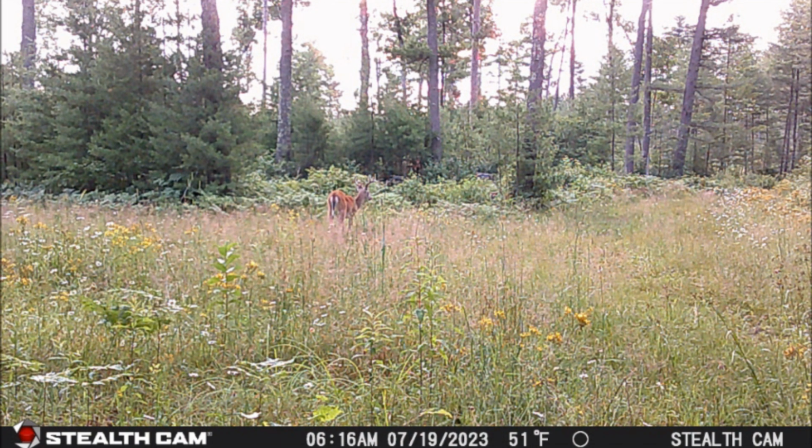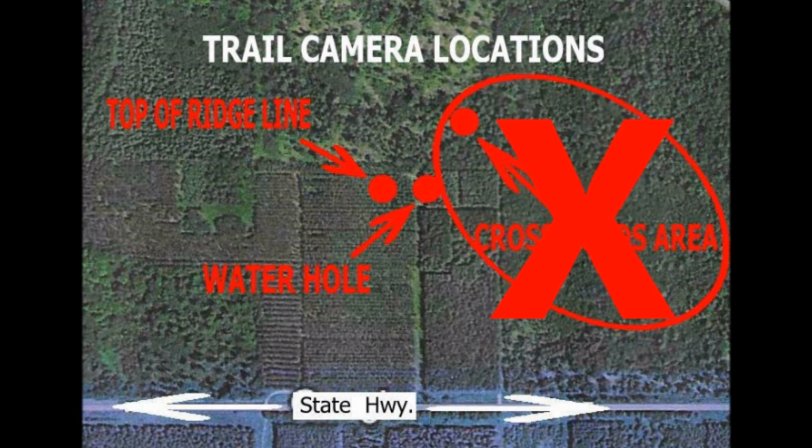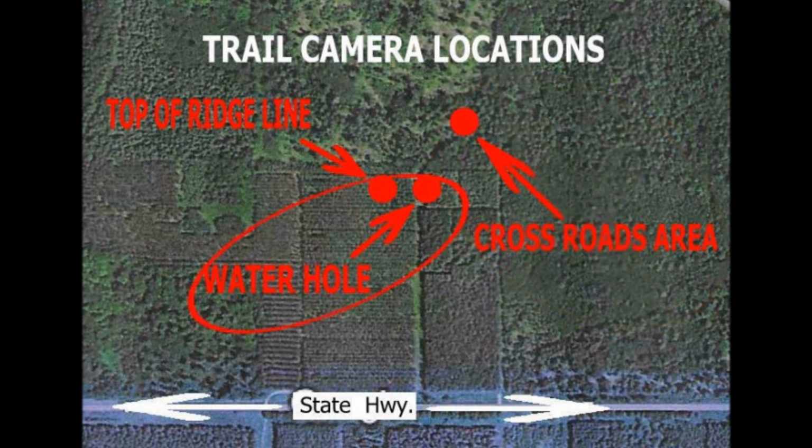You just need to get out as often as you can and be in the right place at the right time. Well, that's it for the Crossroads Trail Camera area. After having the camera tampered with, I removed it from that area and found a new location. So, next, let's check out the trail cam highlights from the Waterhole area's trail camera.